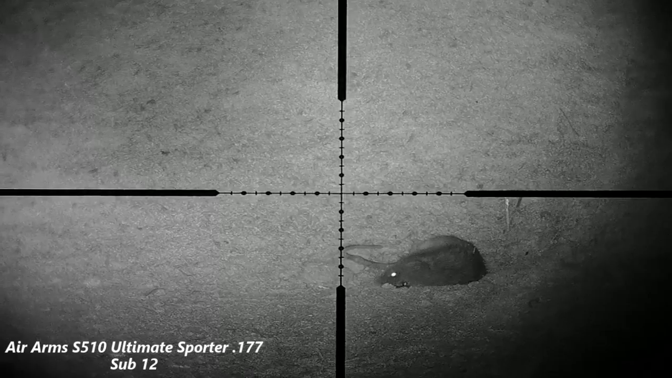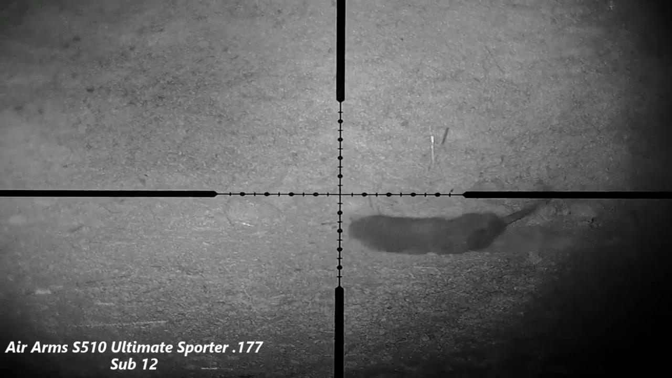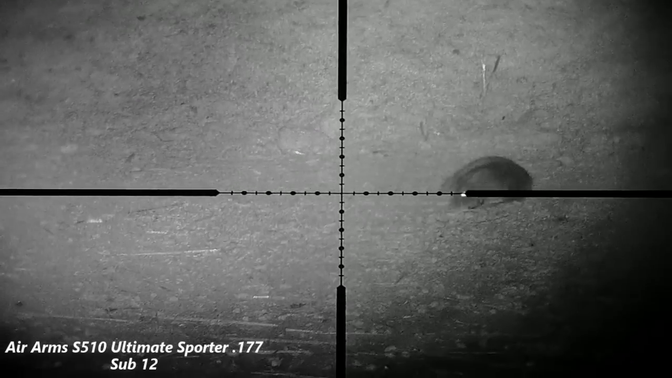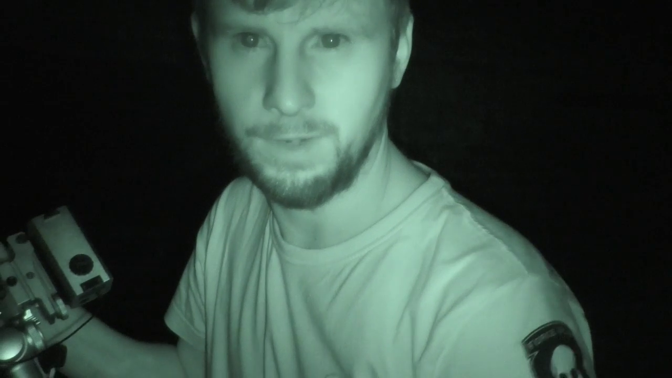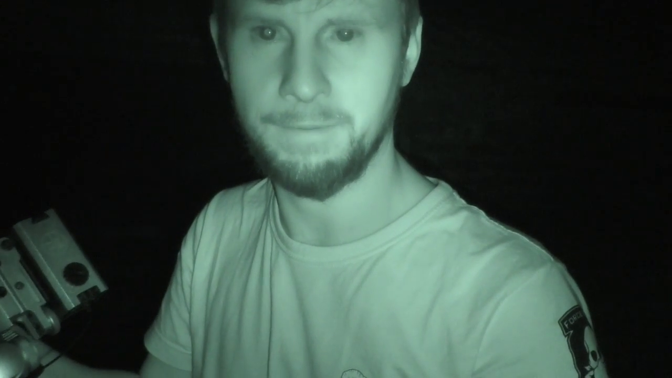No idea how many me and Lofty got, but we know we've got a certain decent amount. Time to go off to bed. Oh, there we go. End of the night. I just had a quick go myself on my own with the S510 177. Got about 2 mags worth. Not quite sure how many I got, but certainly popping them off. Lofty got quite a few, and I even got quite a few with the Impact at the beginning of the night. And so yeah, bit of a random mixed one, but it was a really good night.